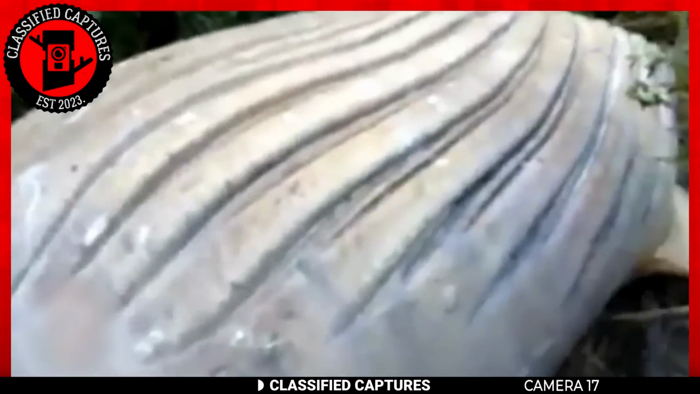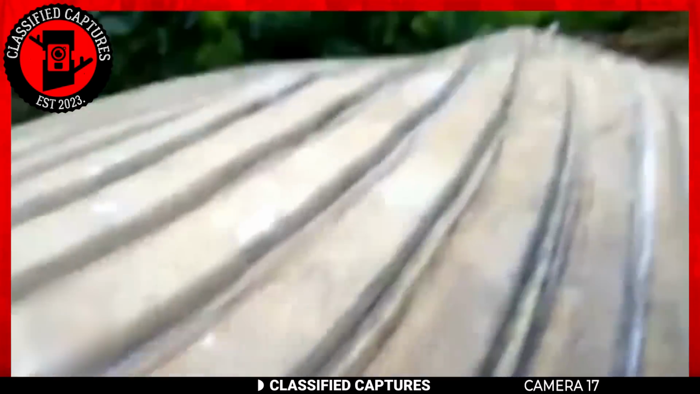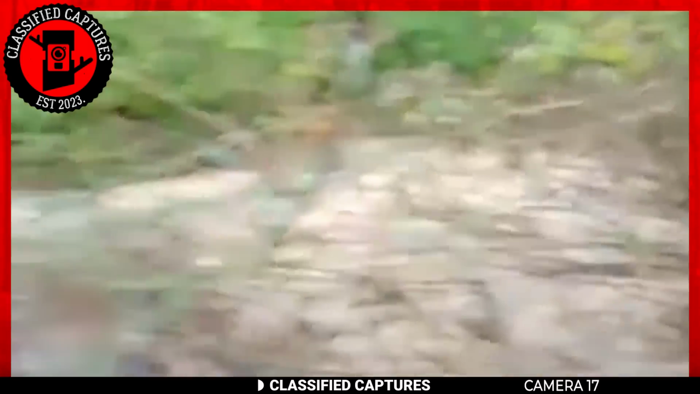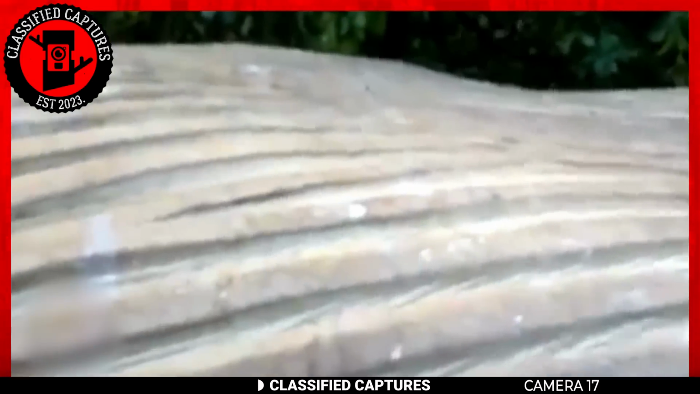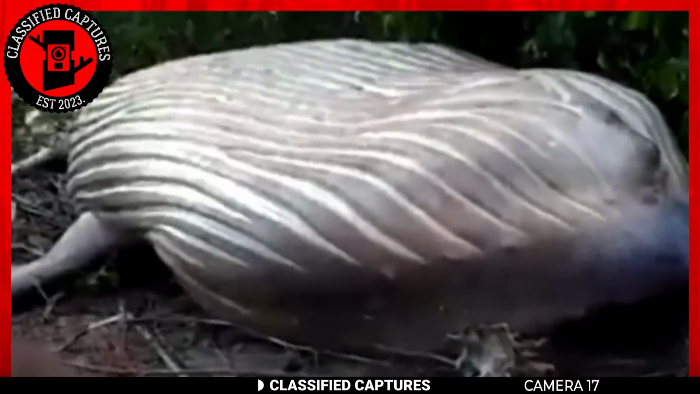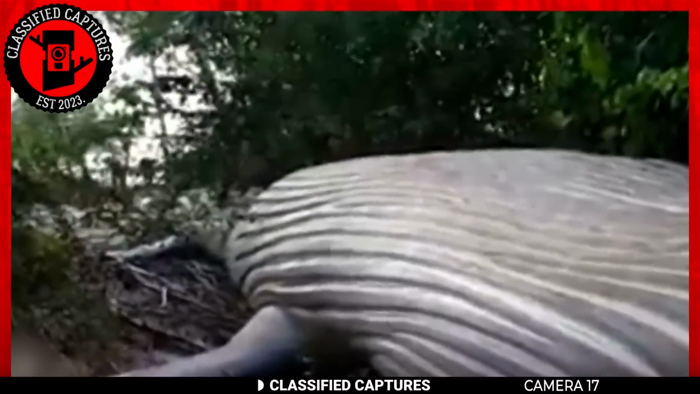Unlike the previous footage where we had an explanation for the strange creature in the cage, this next footage remains a mystery. In 2019, a stranded whale was discovered on a sandbar. Despite the presence of a beach in the area, the considerable distance between the sandbar and the beach raised questions about how the whale ended up there.